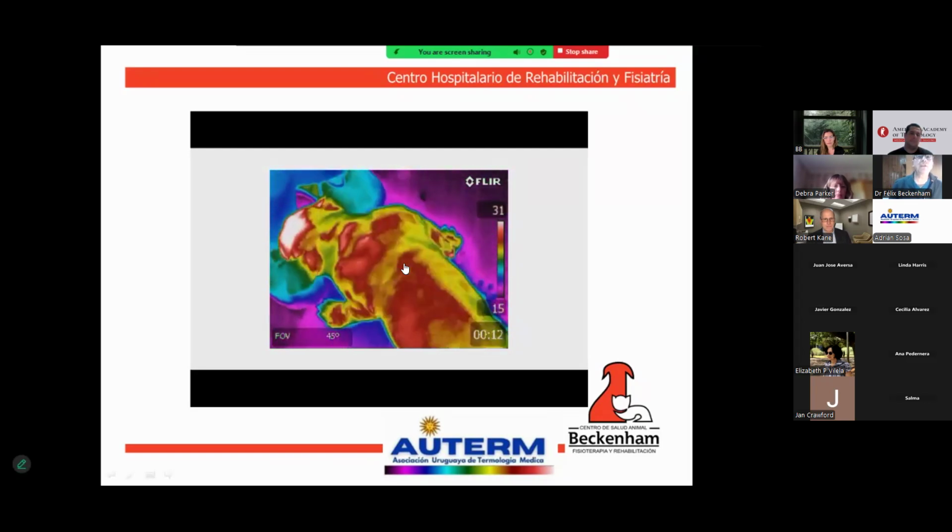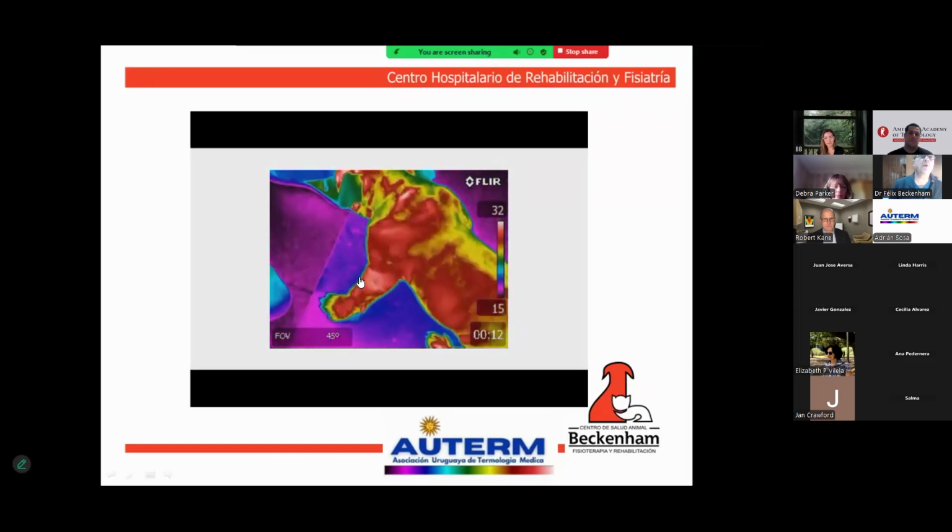The thermographic image only showed swelling over her right shoulder, which will soon be analyzed with ultrasound, but the video gave us an indication of an increase in the discharge over her left shoulder. In other words, we can go further than the objective of the initial consultation, which was the spinal cord injury, and in this way rehabilitate a patient in the most complete way possible.